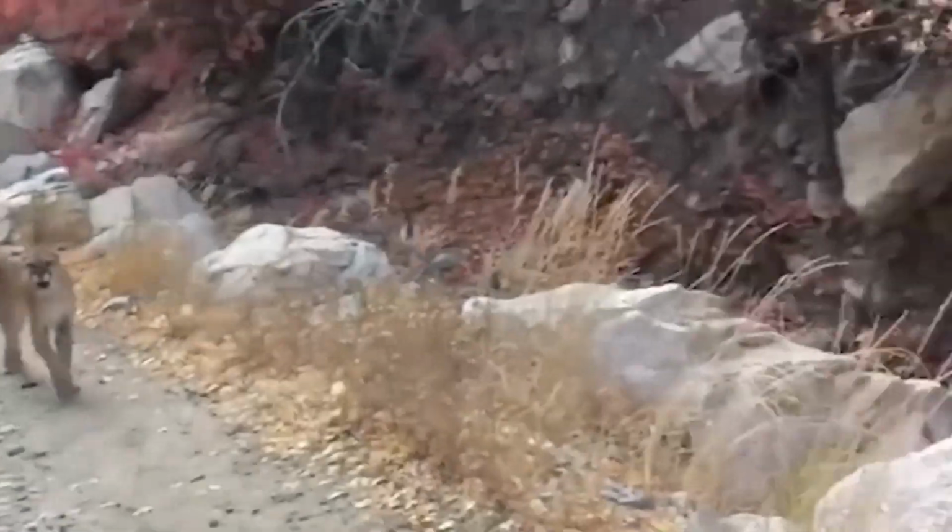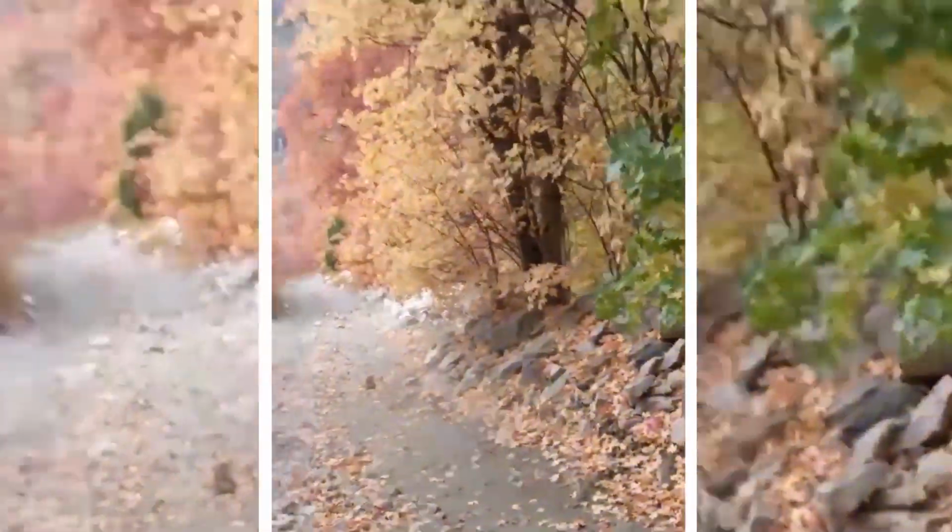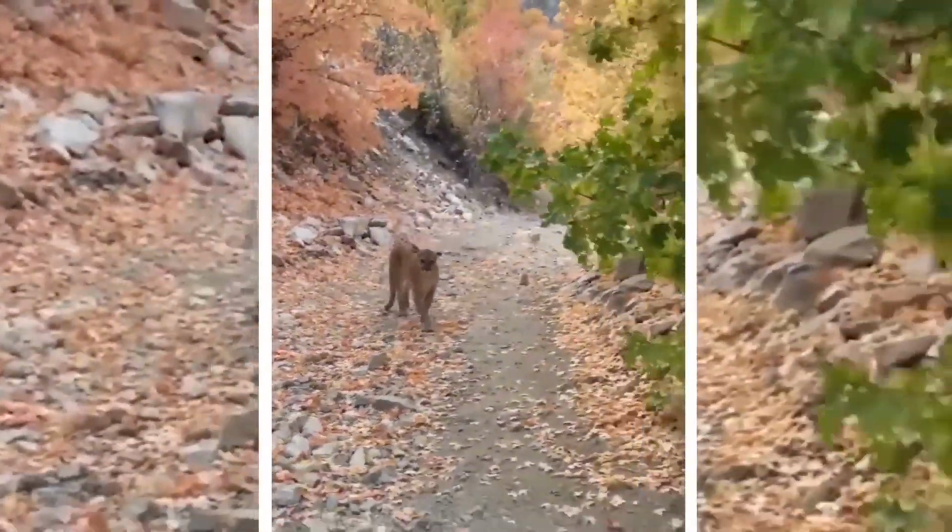And about the man, I would say he did a great job at staying calm and not taking off running as most people would have done, and he never turned away from the cougar. And that's what saved his life.